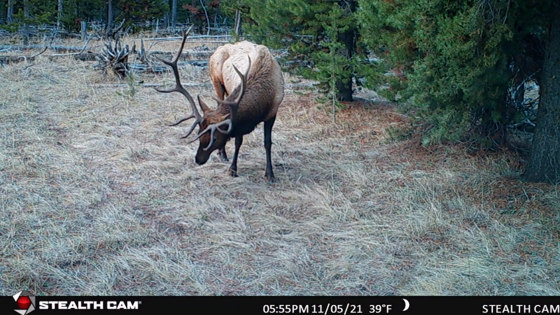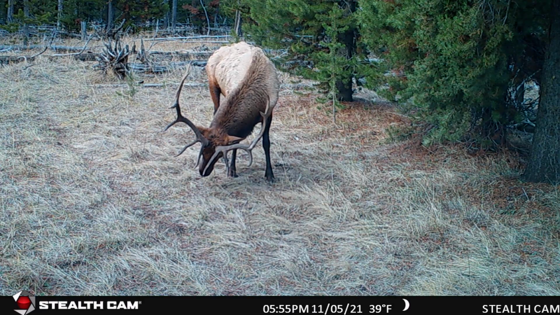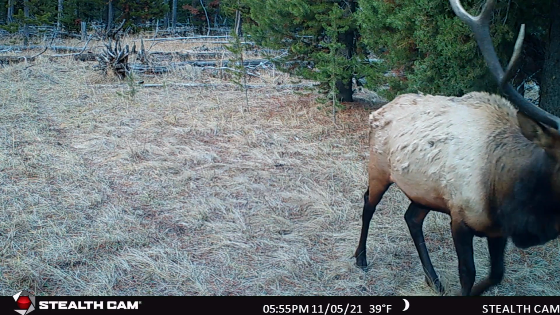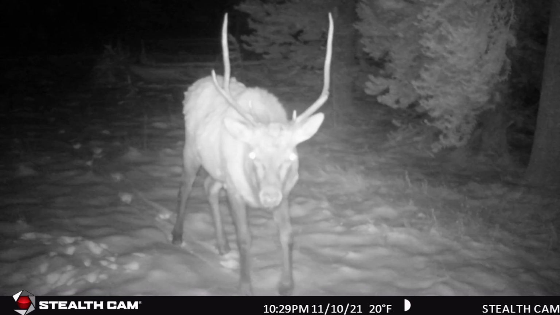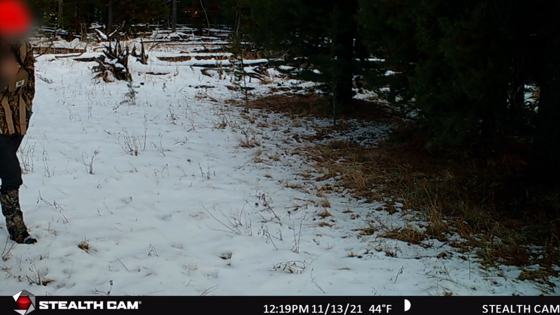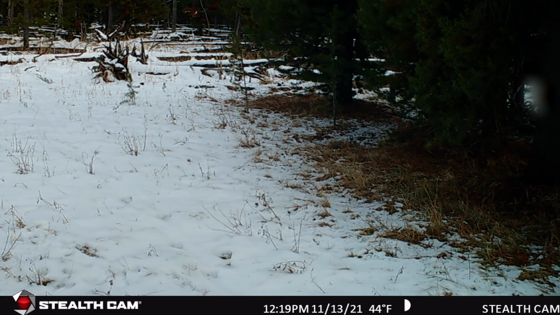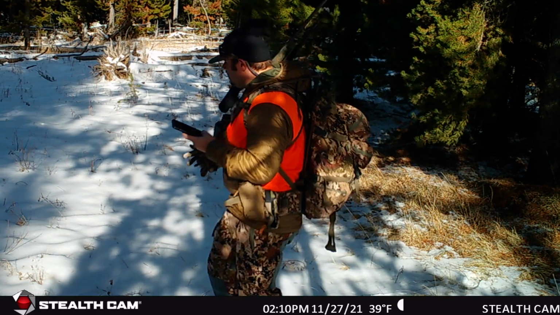On the 5th, I did get a video of this elk. I'm pretty sure it's the same elk that I showed you earlier, the first elk. He's definitely rubbing on some sappy trees, and he's got those really cool dark horns. Another raghorn late at night. A few hunters coming through. You can tell rifle season's open. People are trying to come in and hunt, and then one more, and then there's me coming on the 27th.